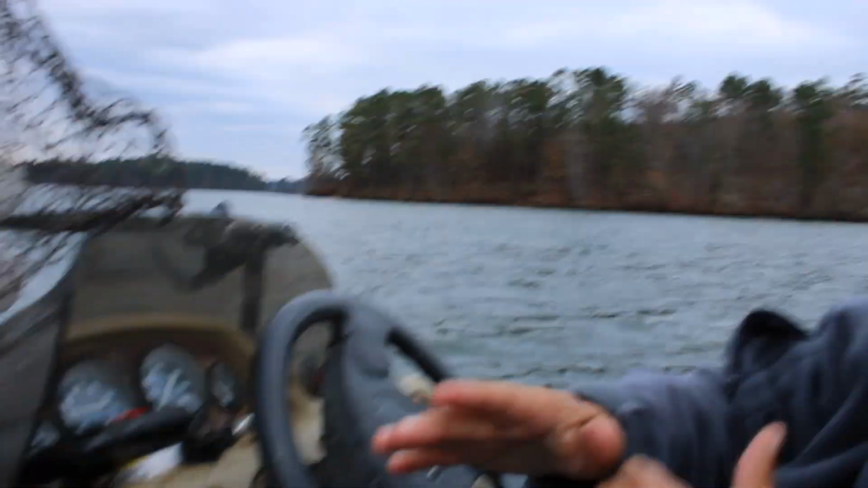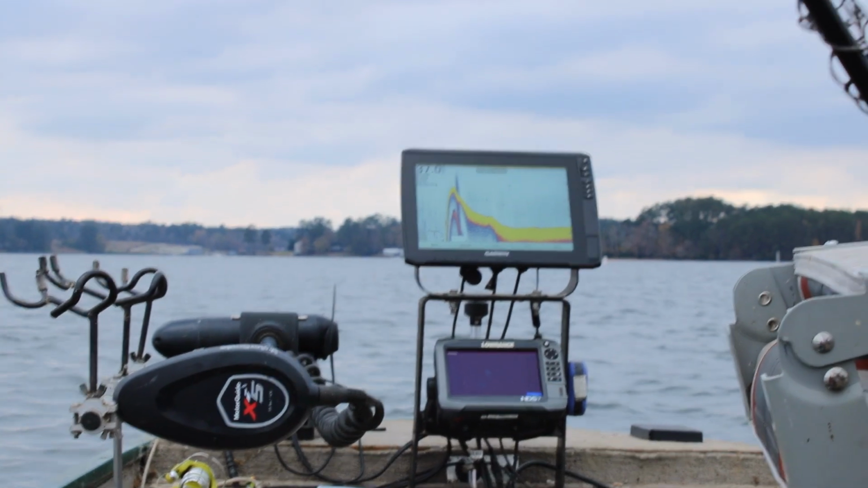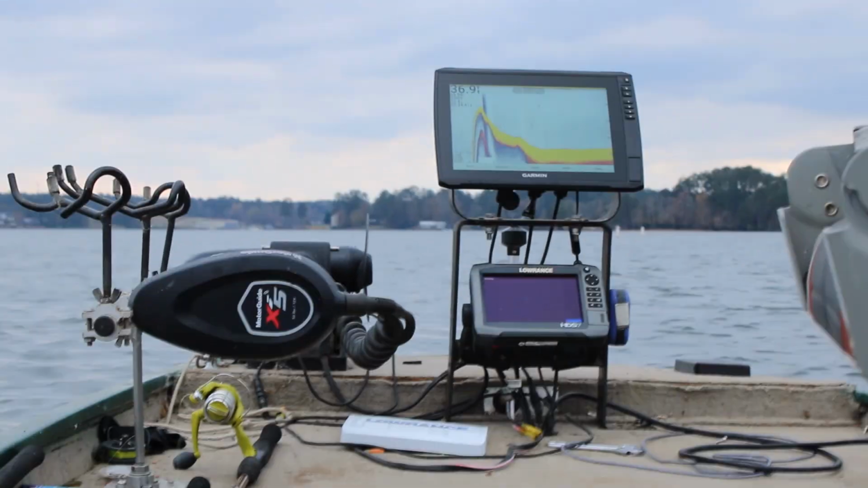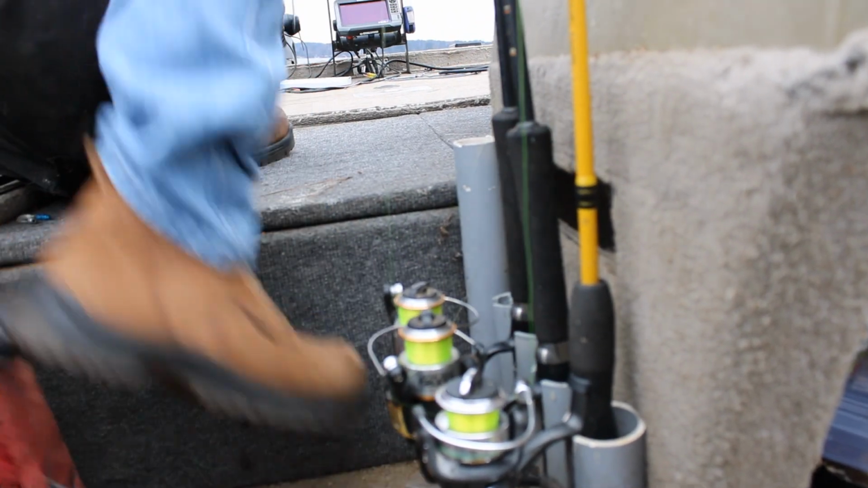There's just a high spot. Let's see, got a little bit of drift. Now we're at 37 feet. It's deeper and deeper, and then it'll start shallowing up, and when it gets on the other side, it drops to about 75, 80 feet. Yeah, it's deep. Oh, what a pound.